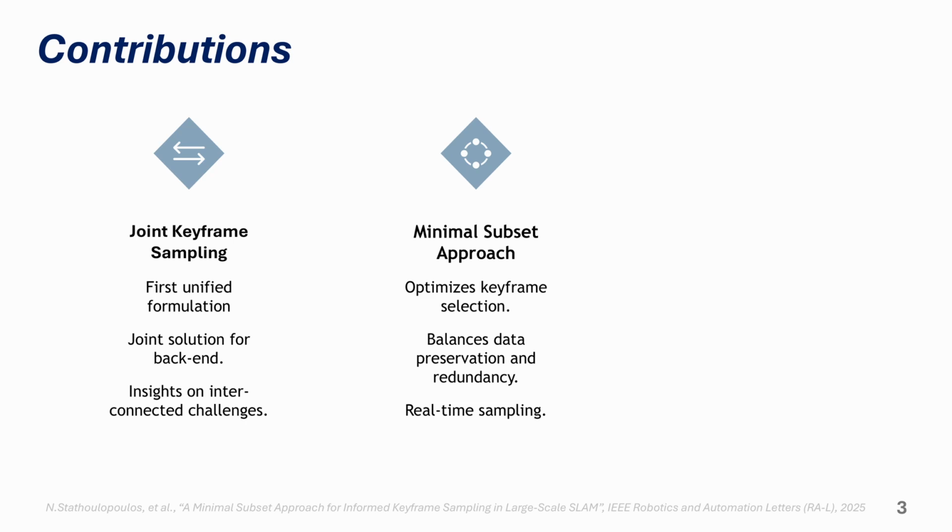We propose the minimal subset approach, a keyframe sampling strategy that balances information preservation and redundancy minimization through a sliding window combinatorial optimization. By introducing principled metrics to quantify descriptor space, redundancy, and information content, MSA selects a minimal set of keyframes that maintains loop closure potential and pose graph consistency while remaining suitable for real-time application.